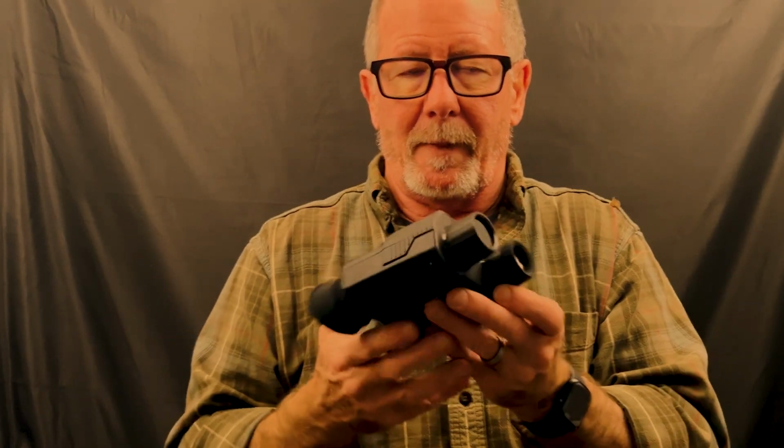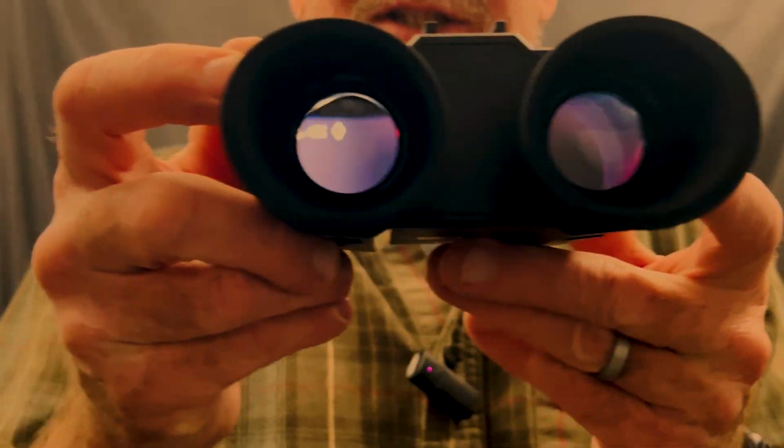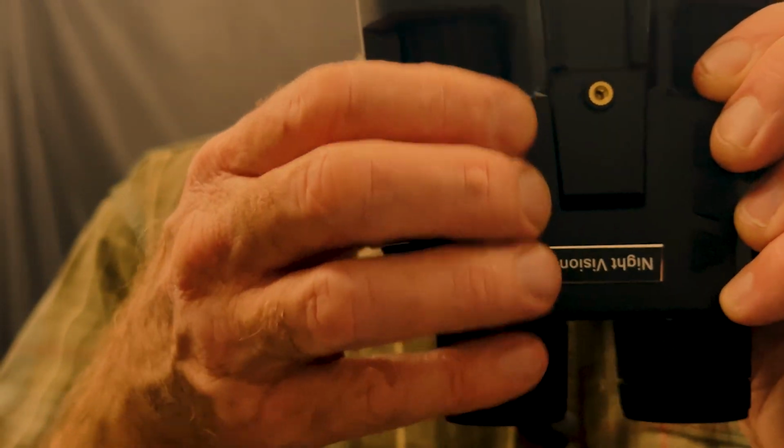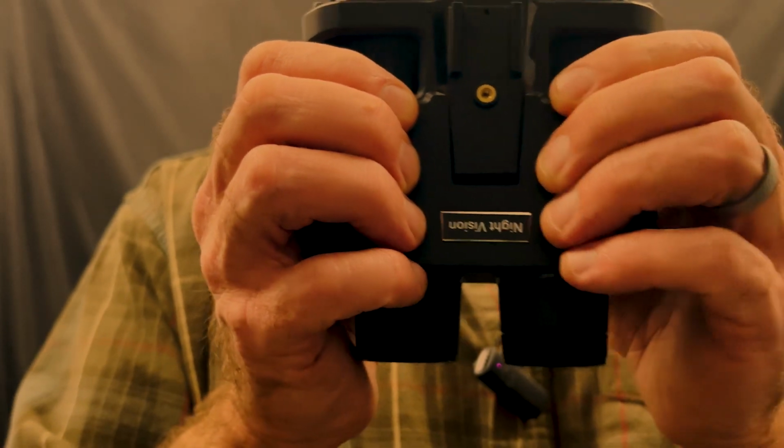So one thing that's important to point out is you're not looking through lenses. You're looking at a screen in there, and they're saying this is a 3D technology screen. I don't know. It looks like a screen to me. But take a look at these buttons here. You can see the buttons are kind of rubberized. They're sort of tactile. Honestly, they're a little close together.